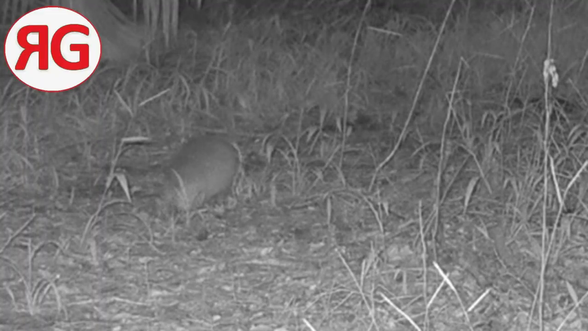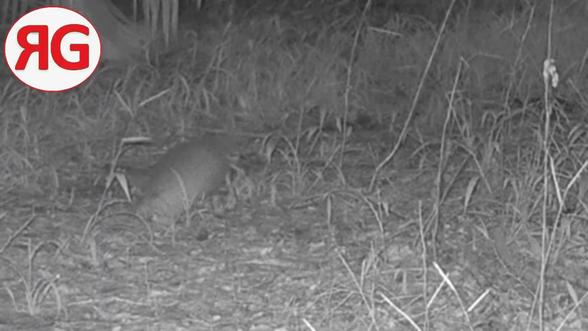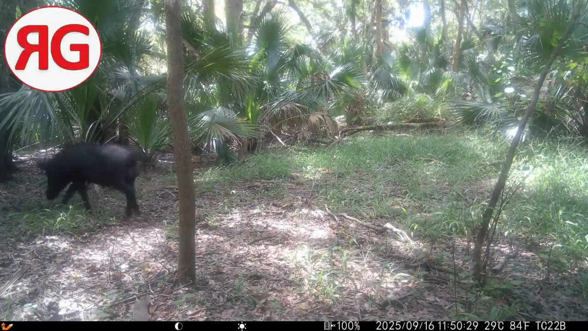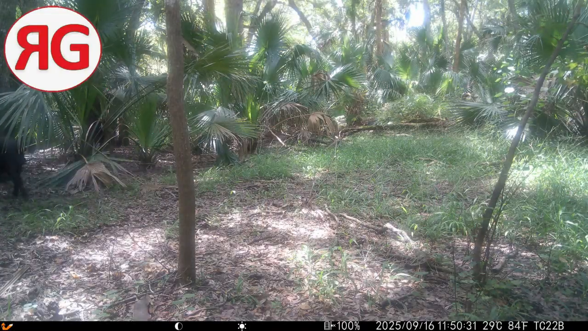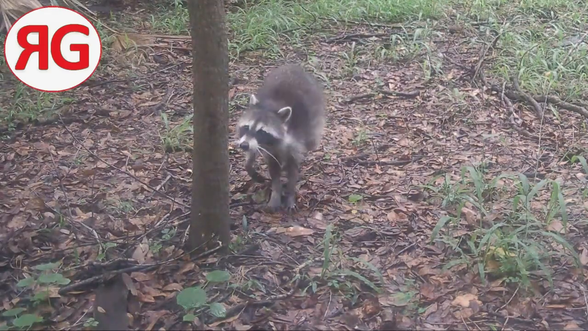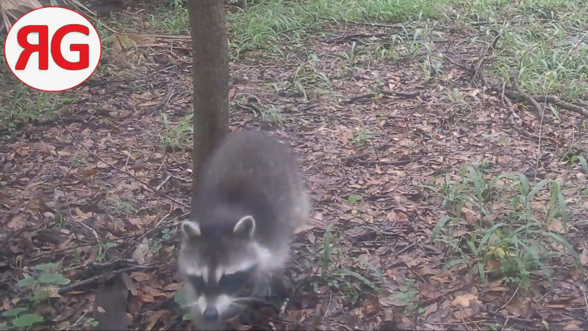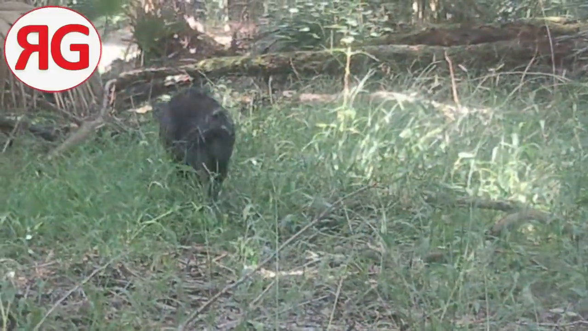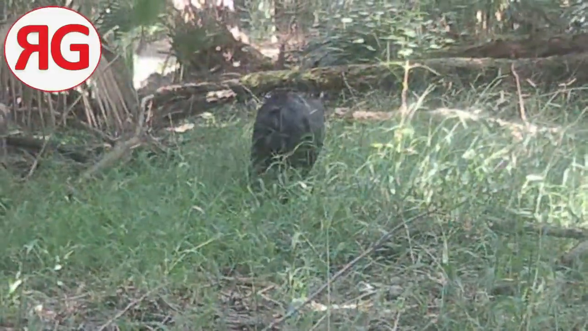But they have these little tiny pointed heads. The heads are way too small to be on that size body. Here's another pig walking by. Here is a raccoon. Gives the tree a couple of high fives, and then he walks off. Guess that tree is one of his friends. Look at the sack on this guy. Oh my gosh. This dude is just...